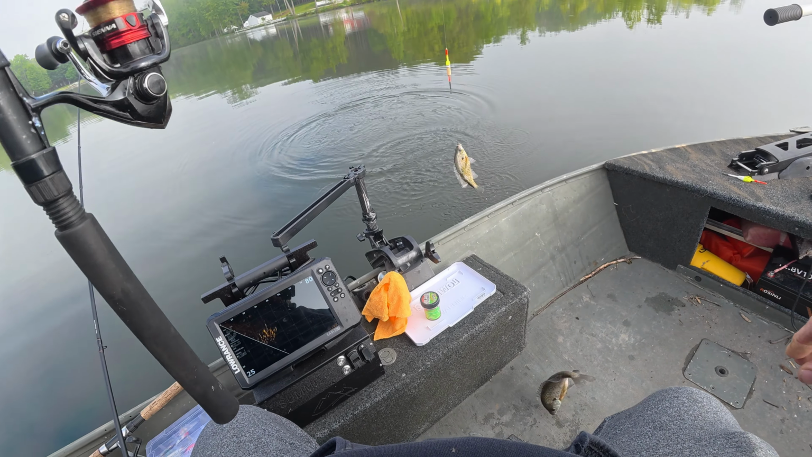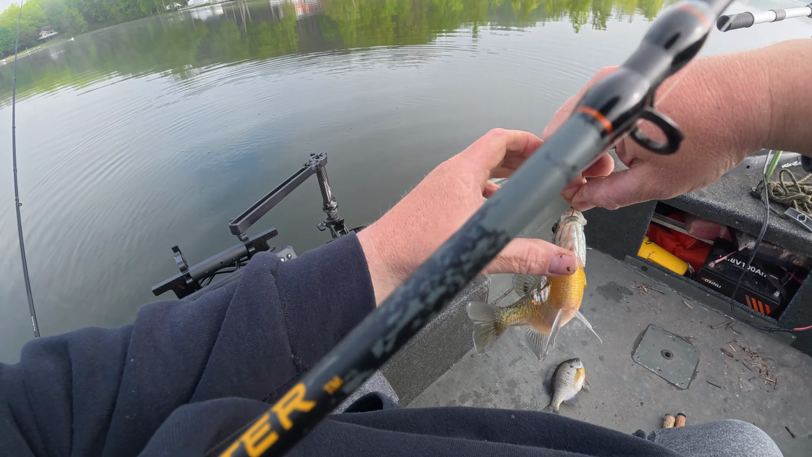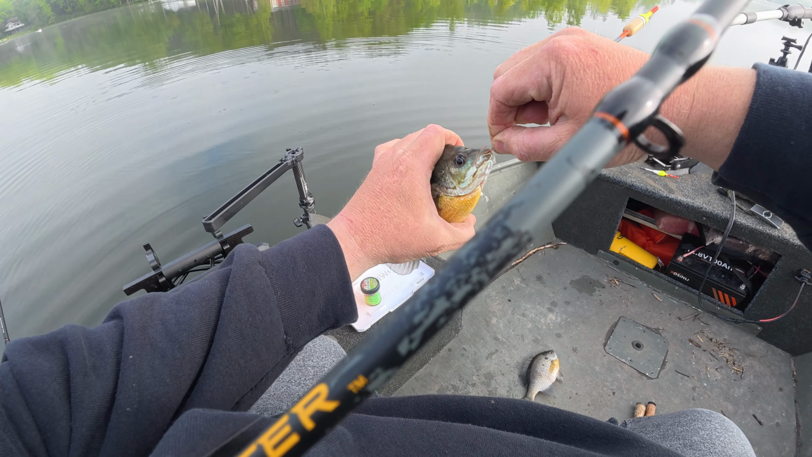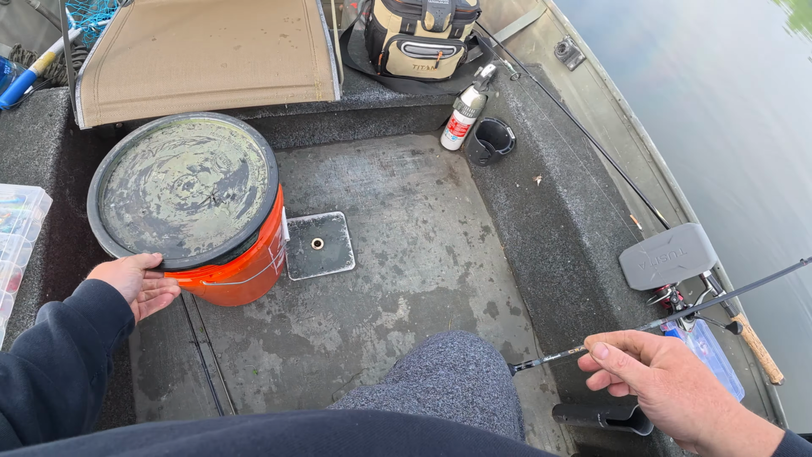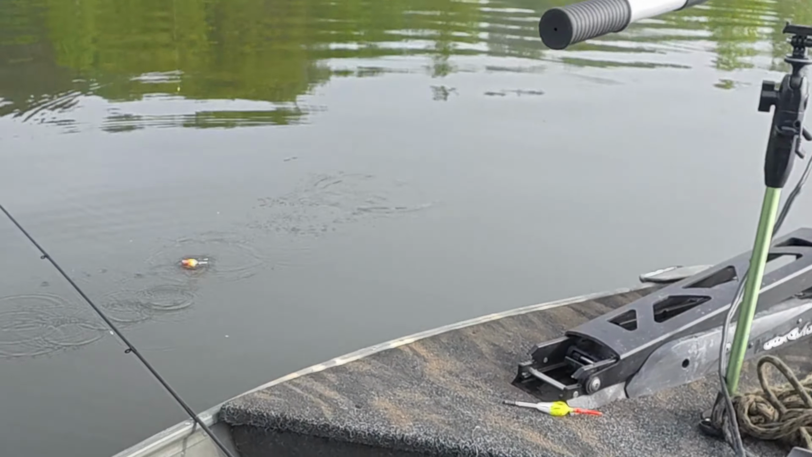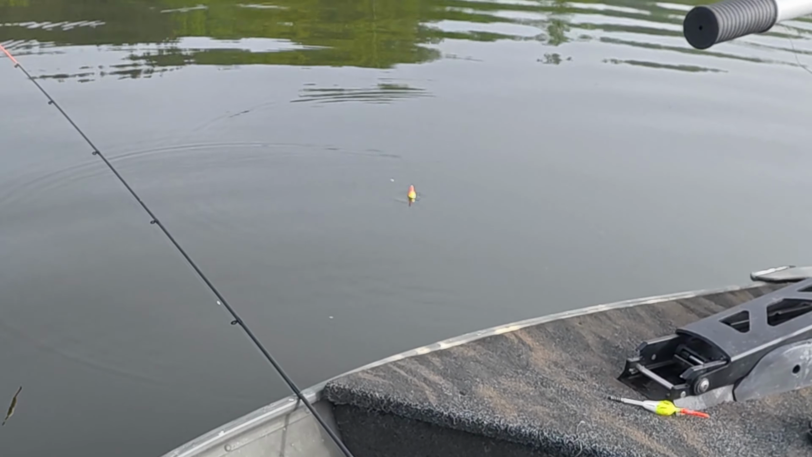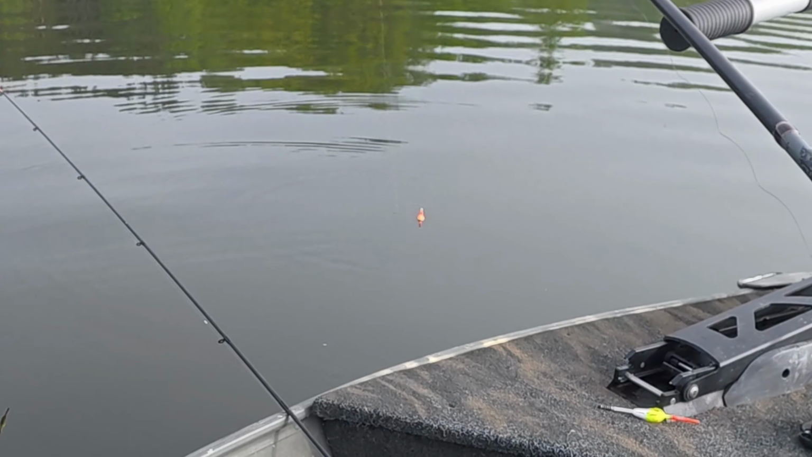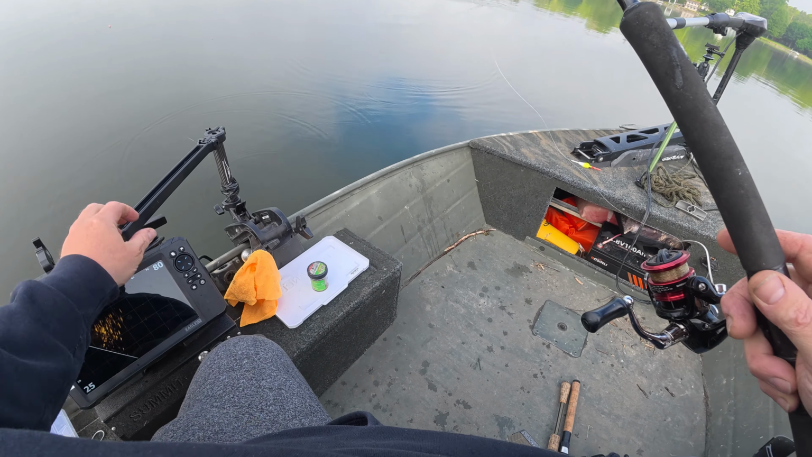All right. Hoo-wee. Hoo-hoo-wee. Another nice bluegill. Oh, boy. Five. Okay. The fish are just a little further out. Right there.